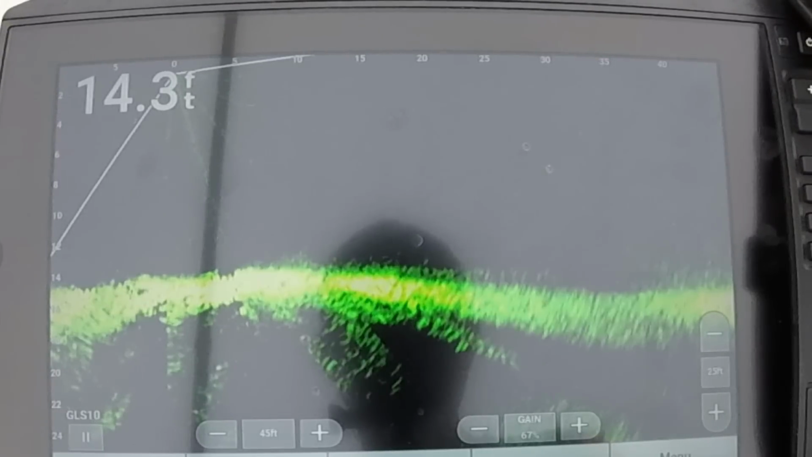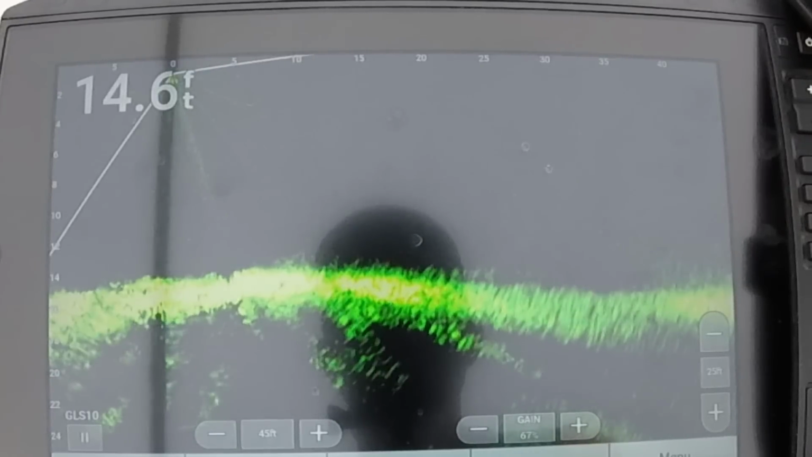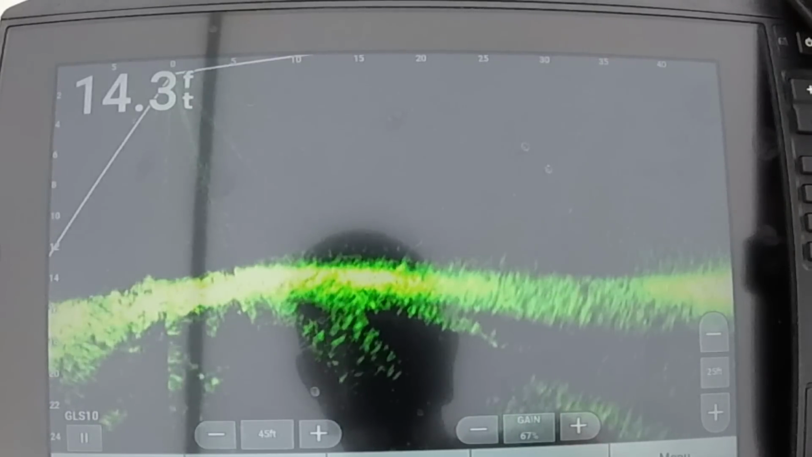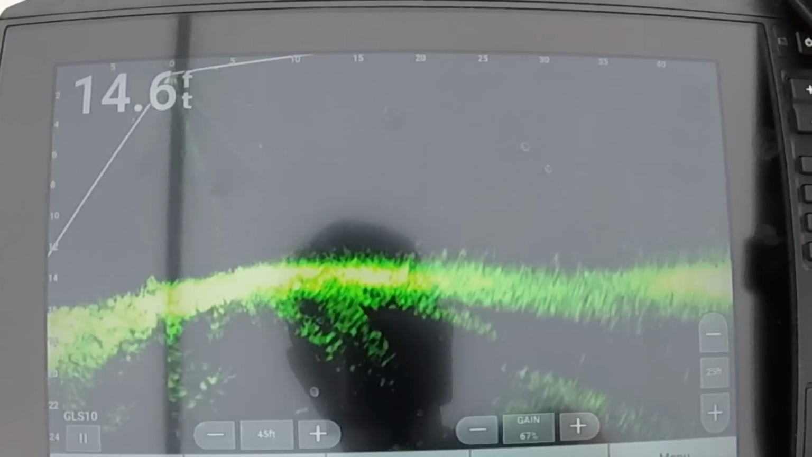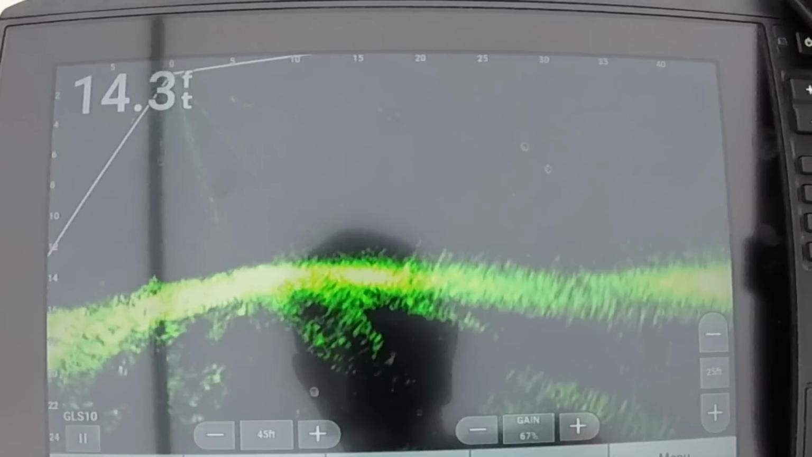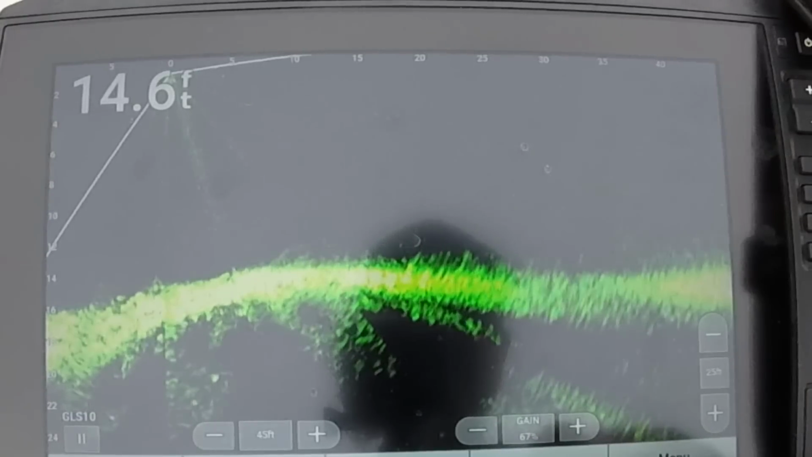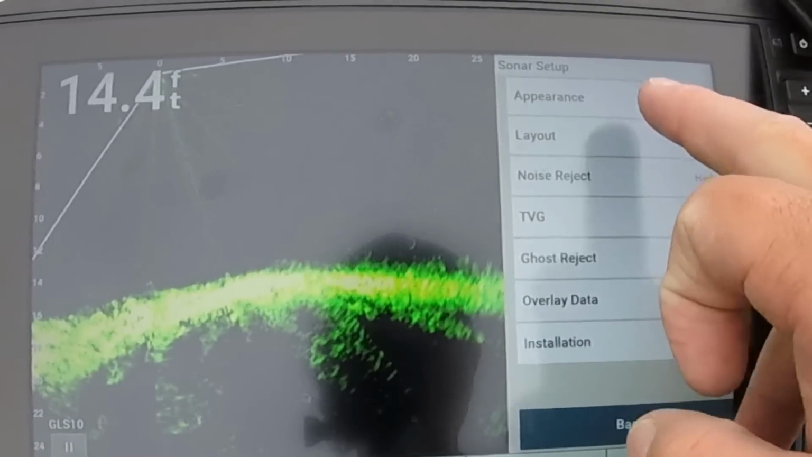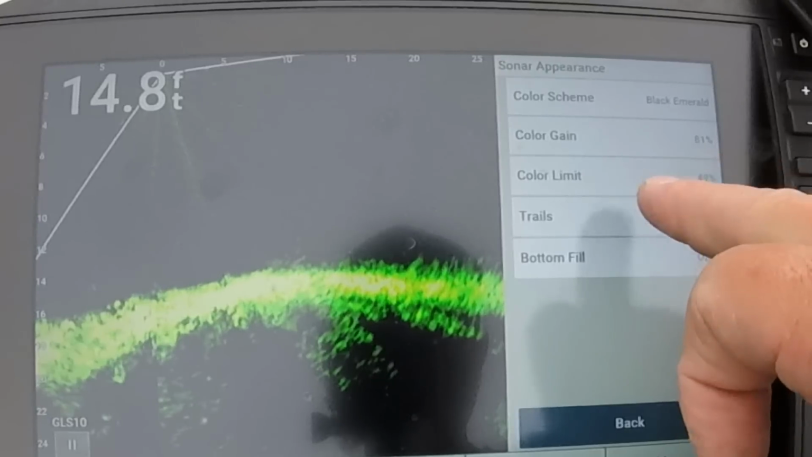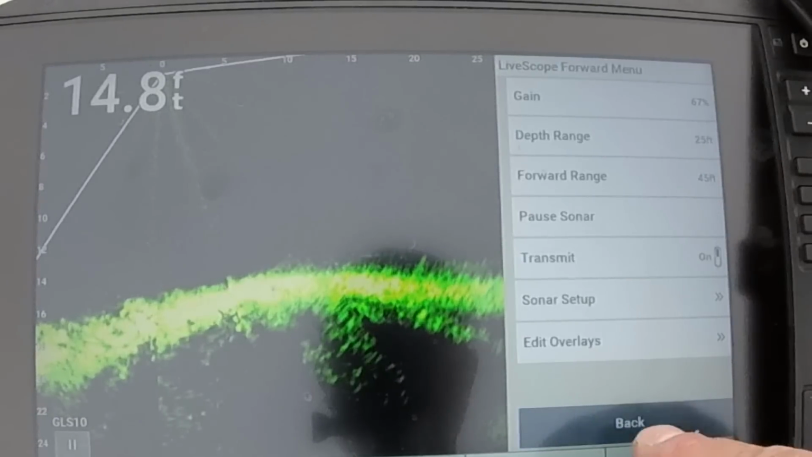I have the gain up to about 67. All right, I've got out of the cone right there. There's my jig again. I moved my trolling motor. And there it is coming up right there. I've got my gain at 67%. I did turn the color limit on to about 49% just to play with it.